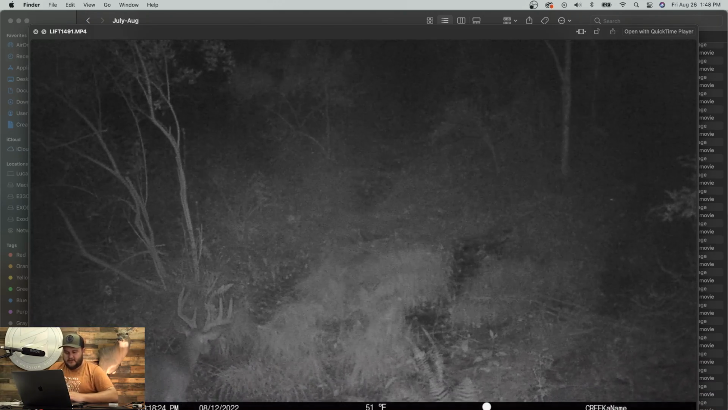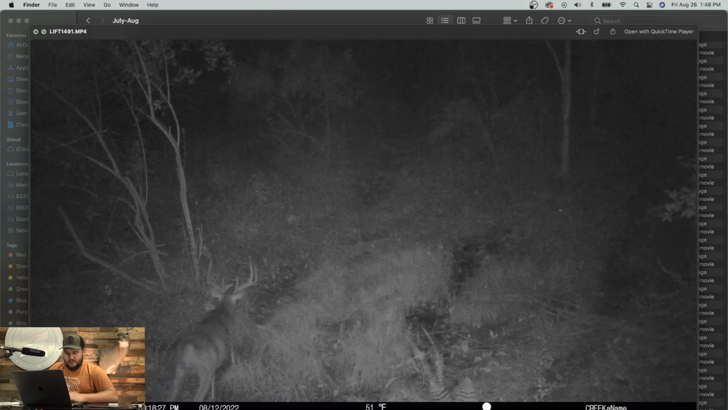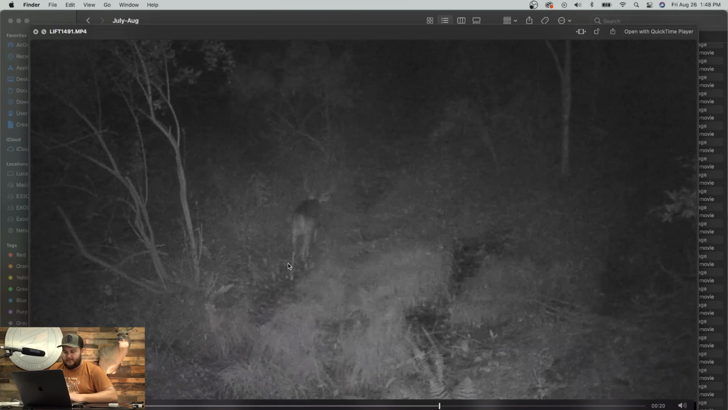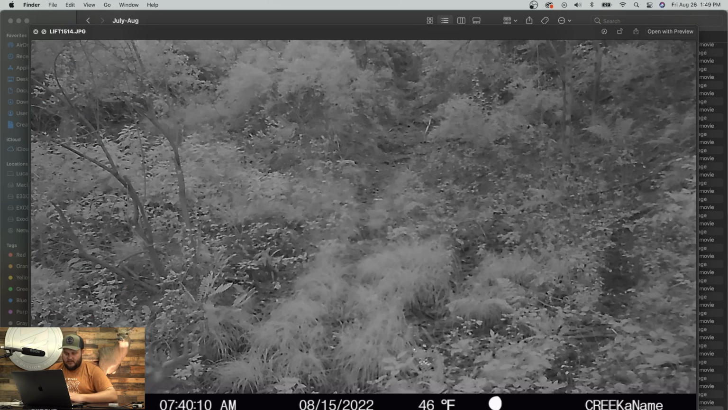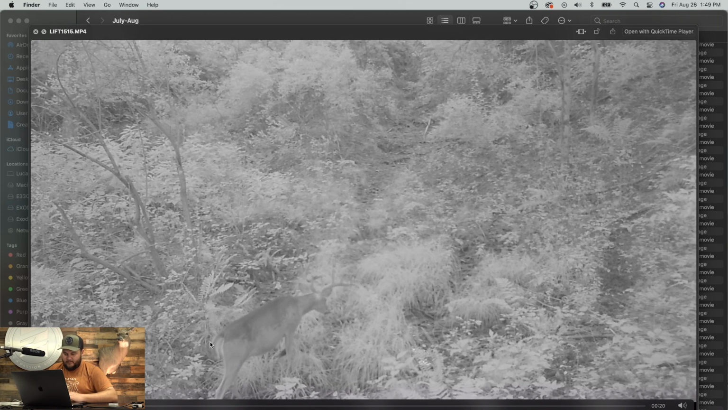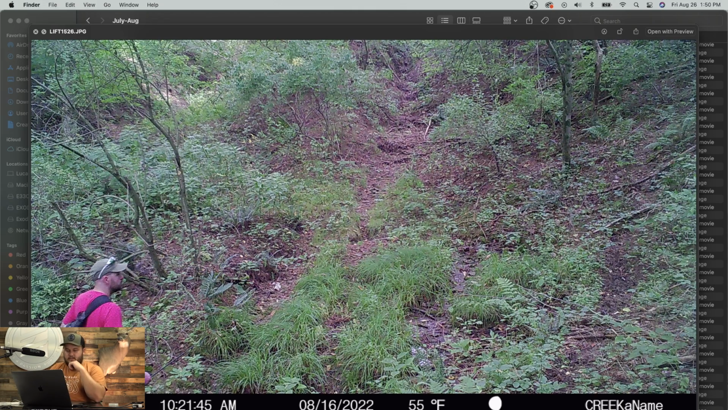This 8's brows almost look a little shorter. That might be a different deer there. I think that's the 10, possibly. Yep, you can see brow, G2, G3, G4, main. Yeah, there's a good look there. You can see his G4 is poking out.